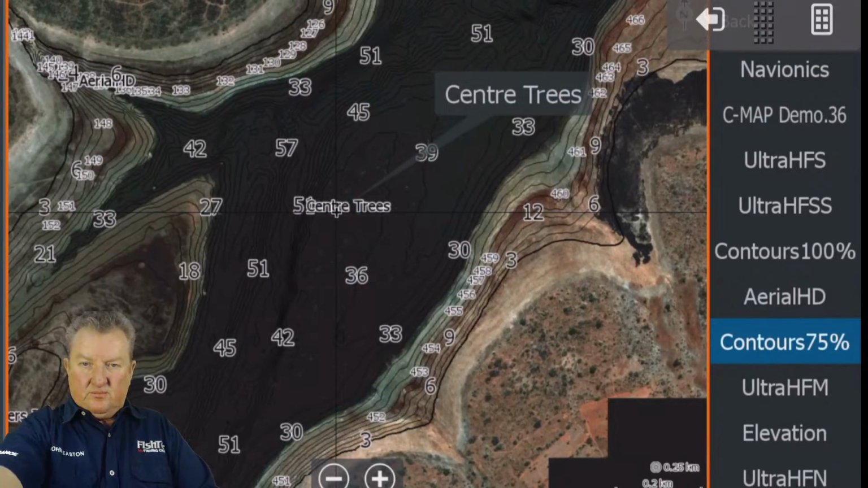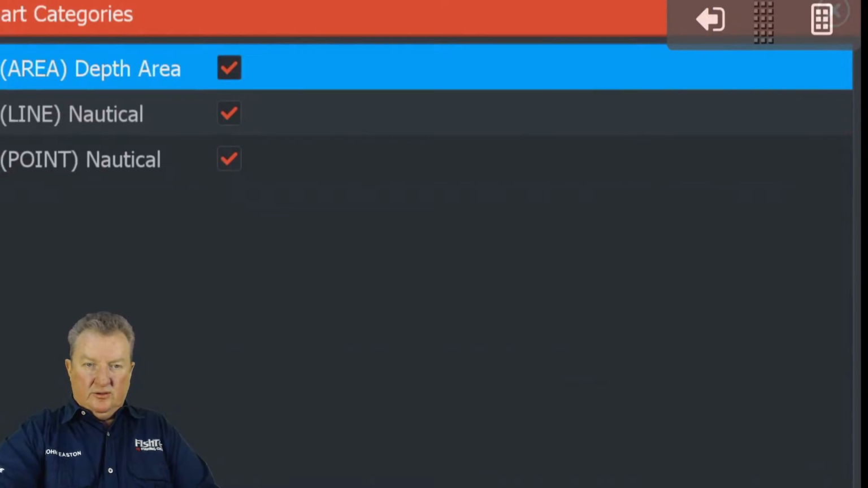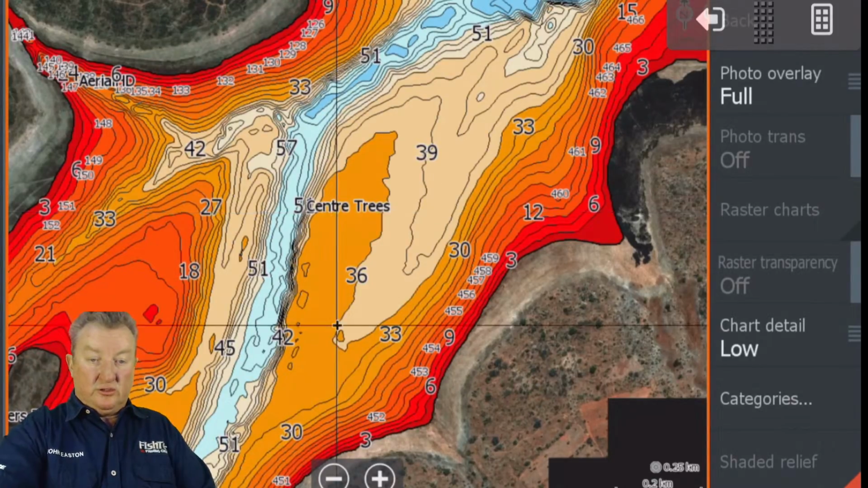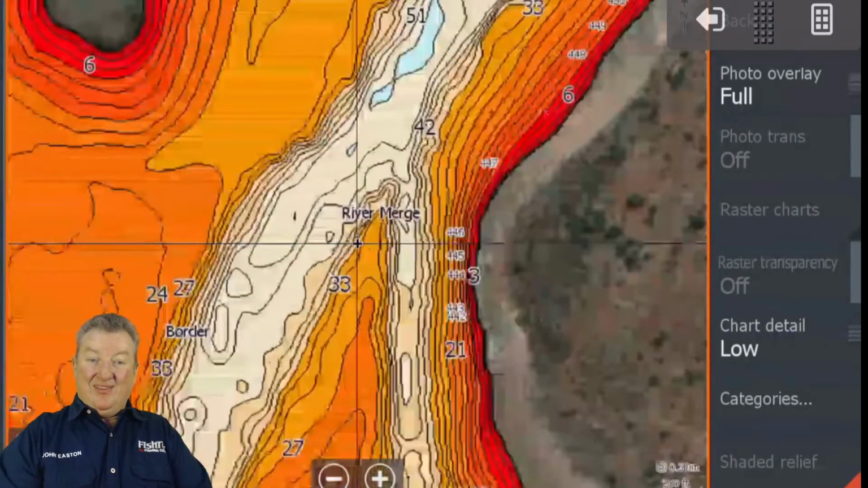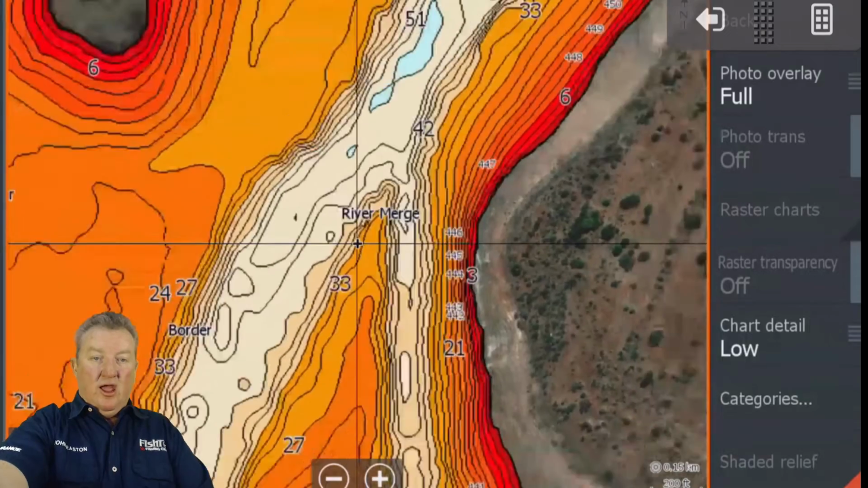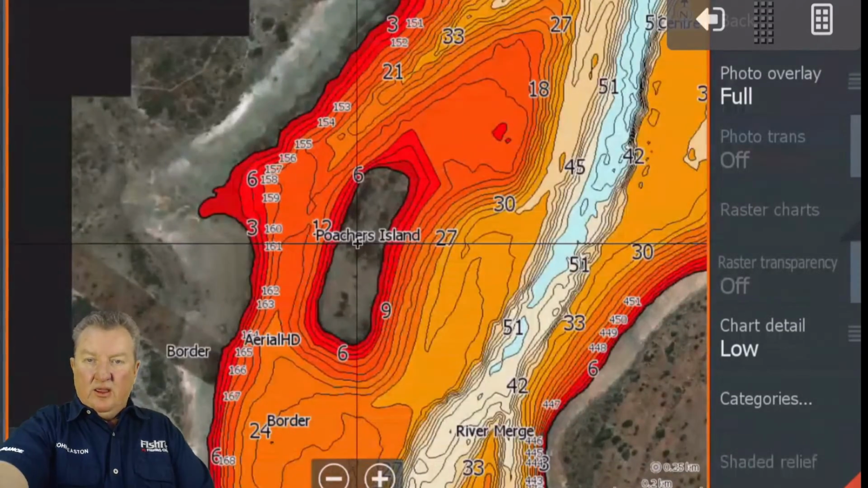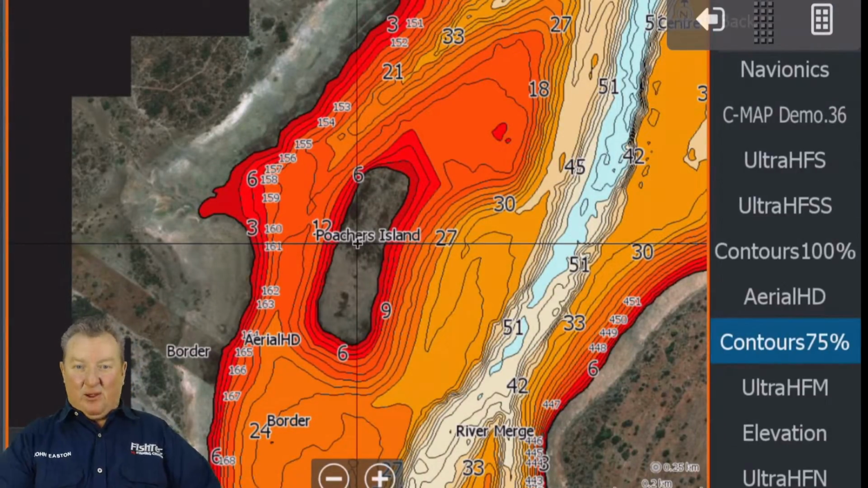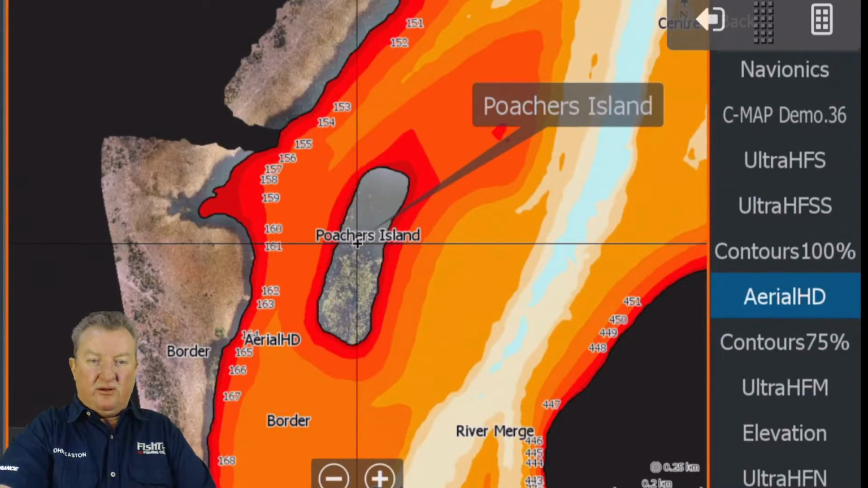Let's just go back, chart options. Let's put those categories back on. You can see how that big shallow section comes out there next to the river. But remember, guys, very important to remember, this is where these 2 rivers merge. That's very handy information. A lot of you know about this island here. Also some great information there. I've called it Poacher's Island because there's a lot of poaching going on down there. I think we've got some aerial. Yes, we do have some aerial HD.